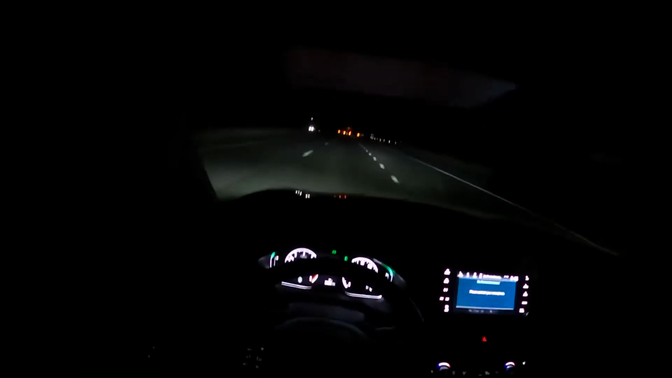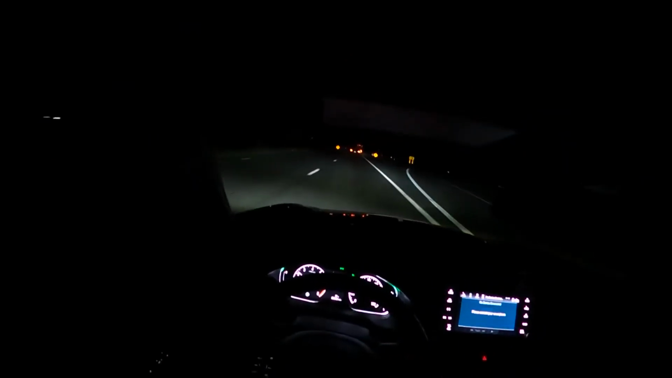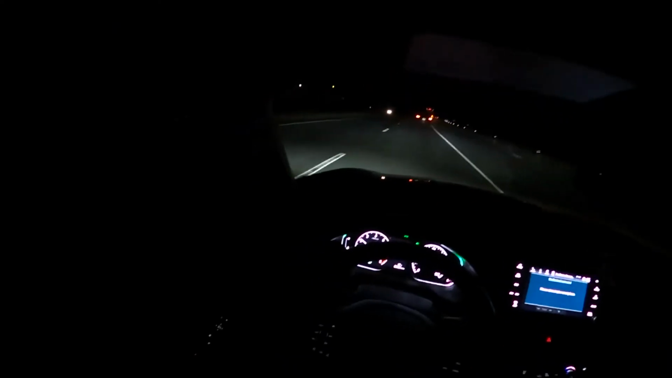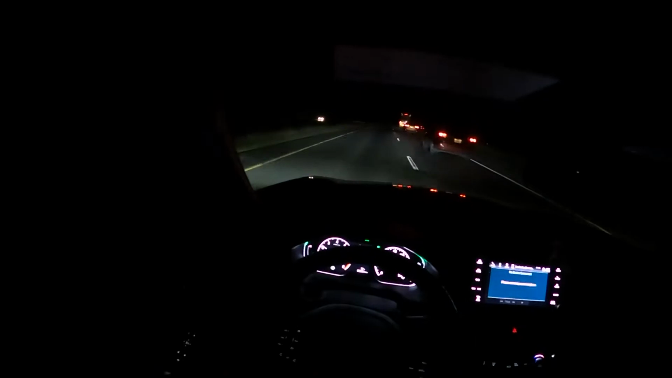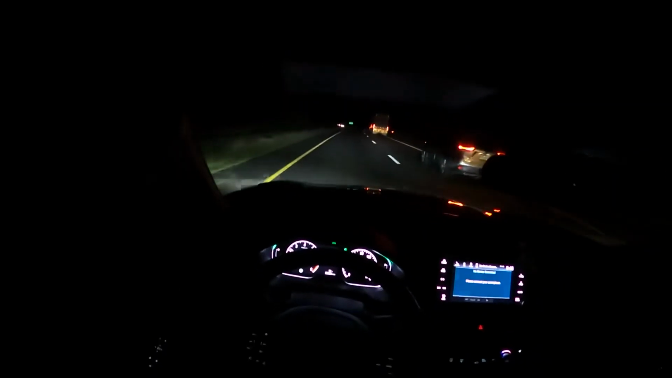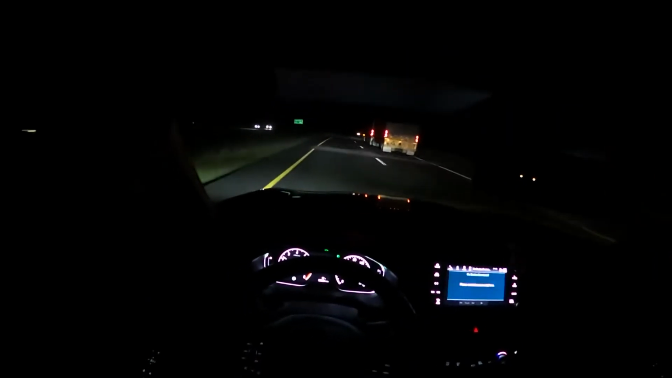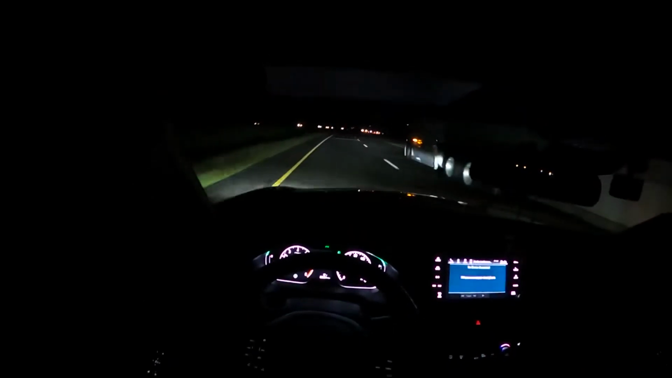And I heard once you flash this car, I'm not sure if it's accurate, but you could get higher in the 200s. Remember guys, this car makes 250. I'm not sure if that's to the crank. I feel like it makes a solid 250 to the wheel, because I had the FA5, and stock it made like 190 and it didn't feel anywhere near as close as this.